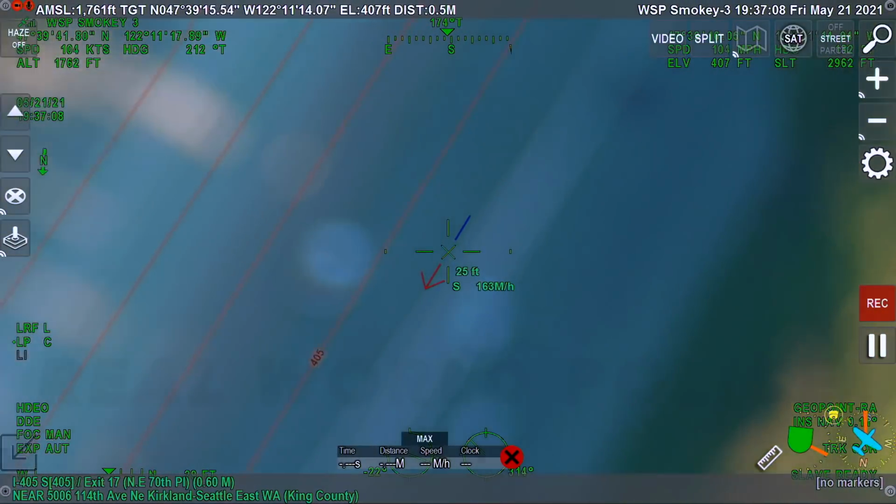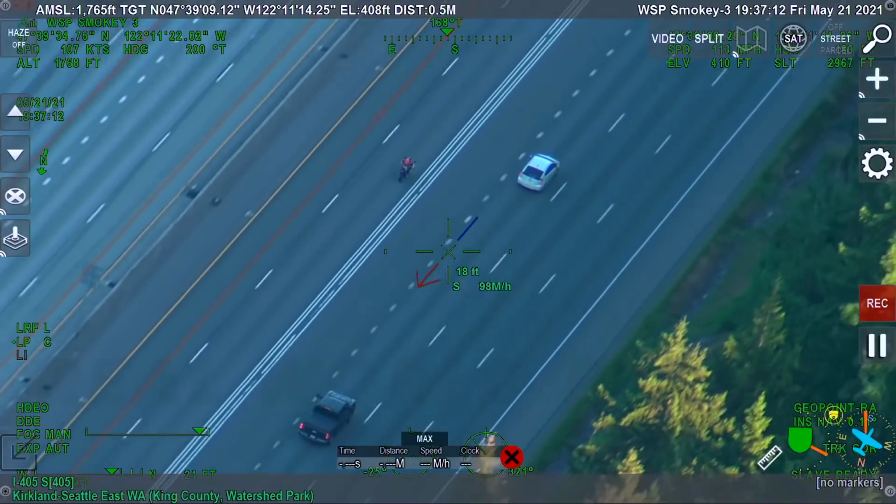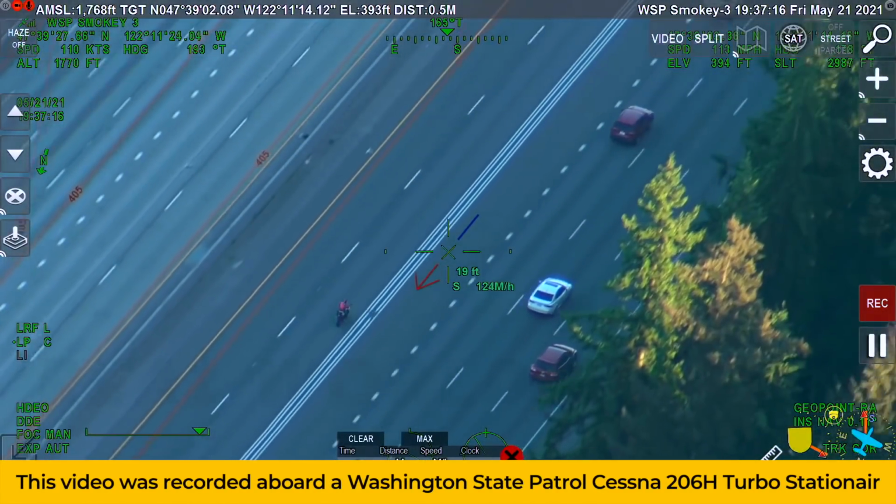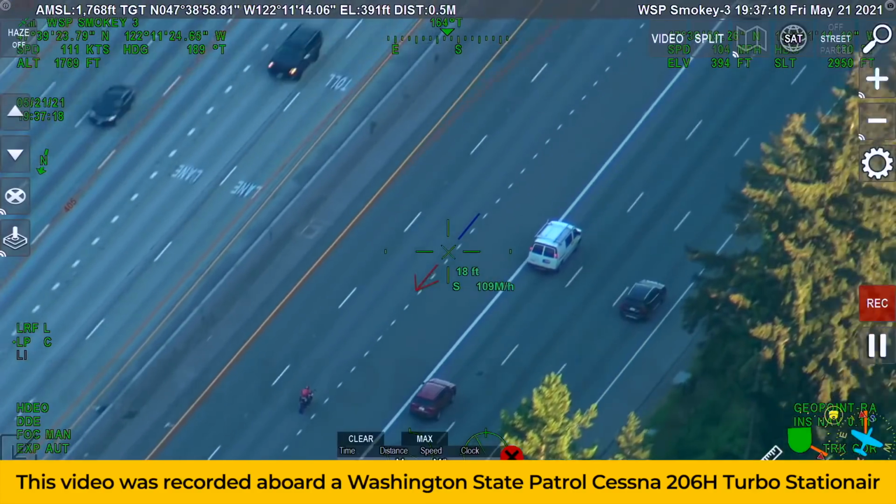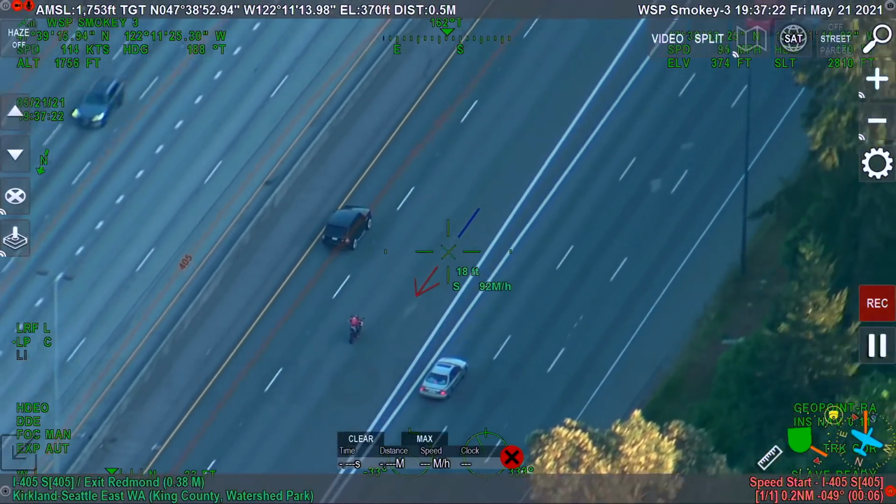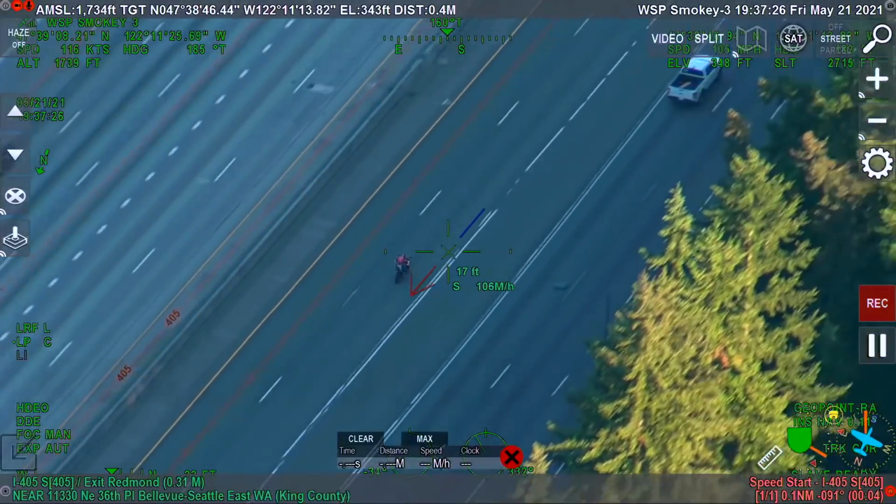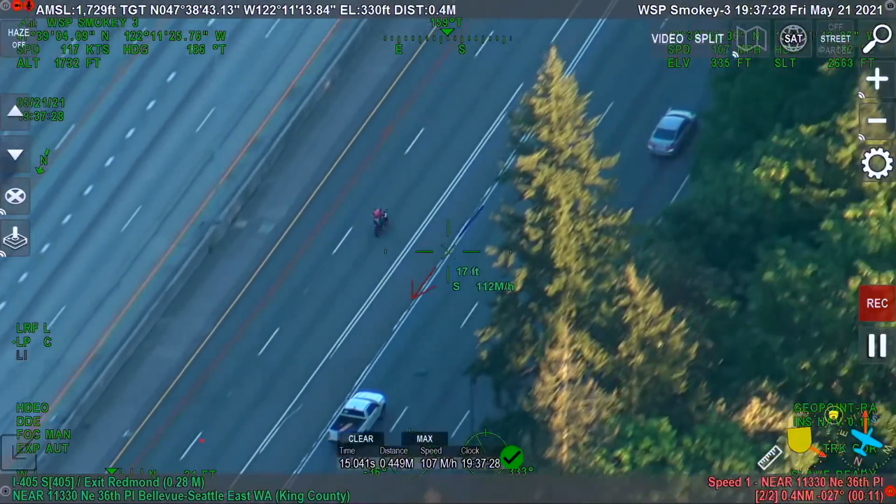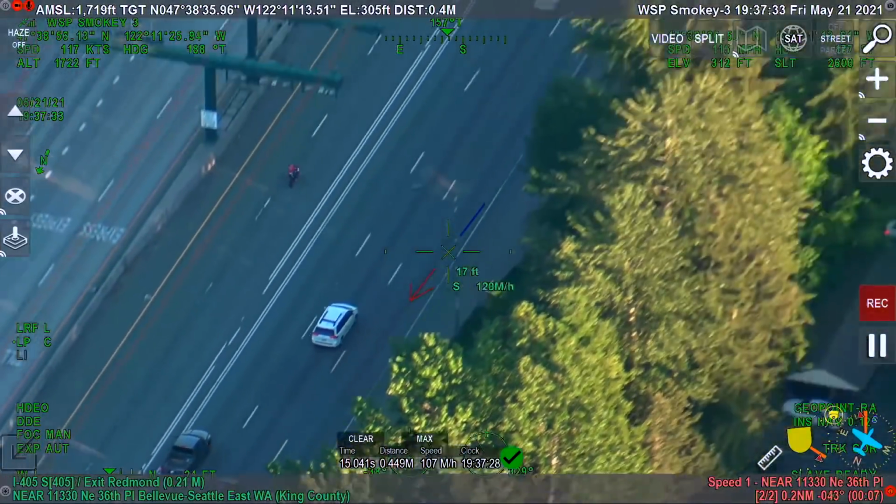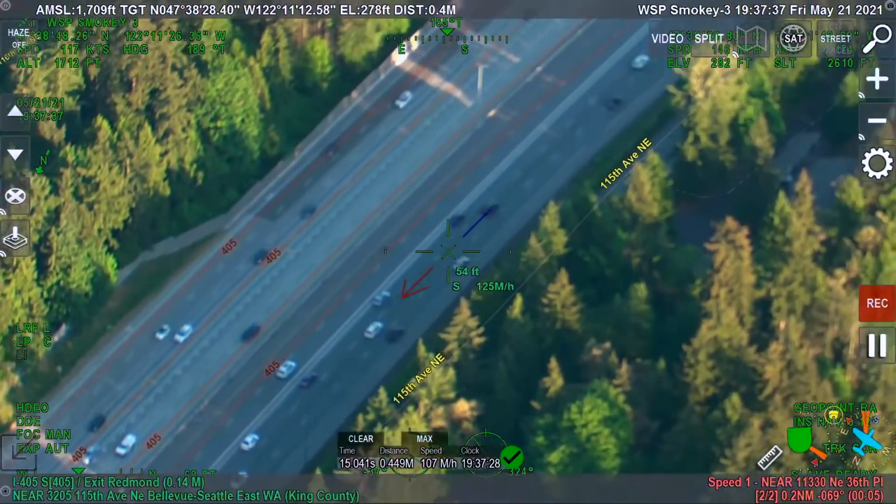Smoky 3 Seattle, we might have a pretty quick one here. Another motorcycle, if anybody's available, southbound from 84th or 85th. Smoky 3, go ahead, the speed. 107 and crossing the double yellow, he's in the HOV lane. And I'll let you know when we start getting closer to 520.